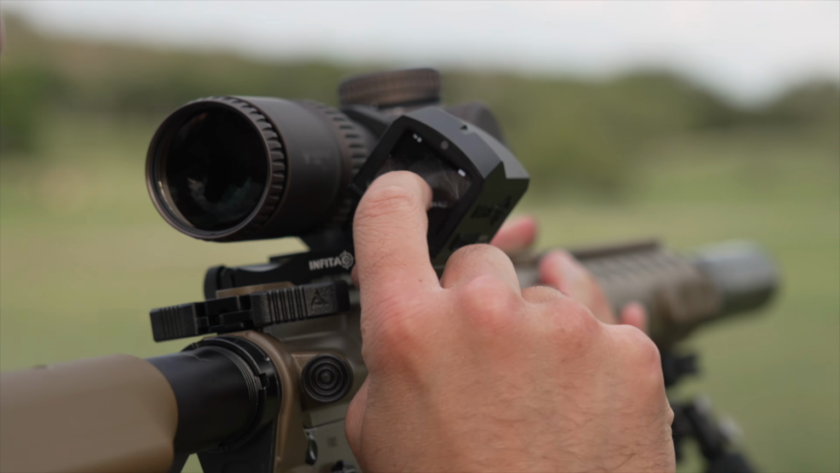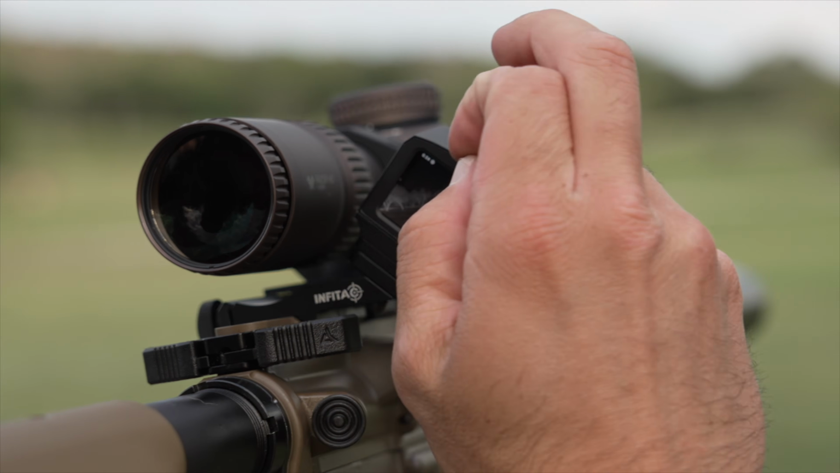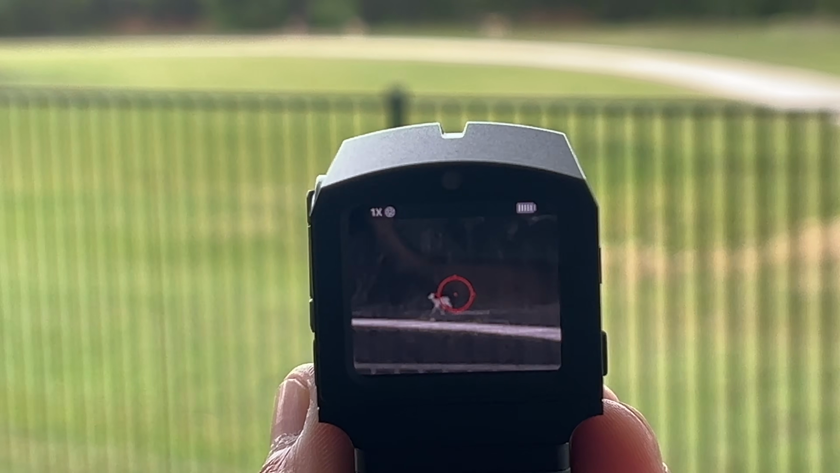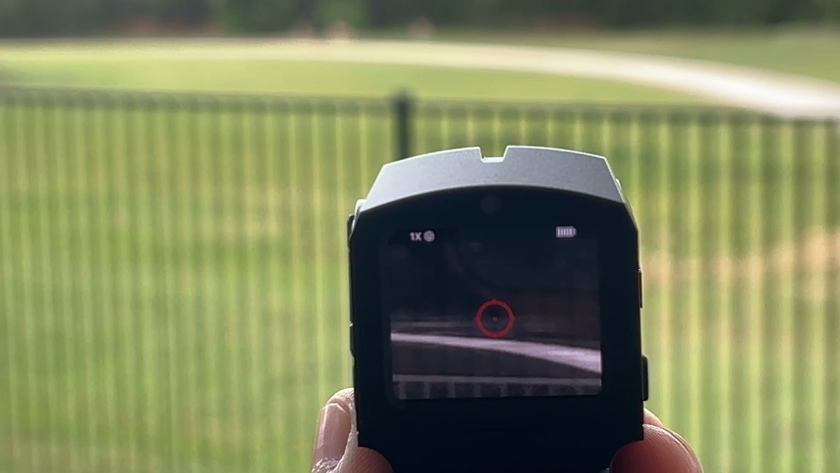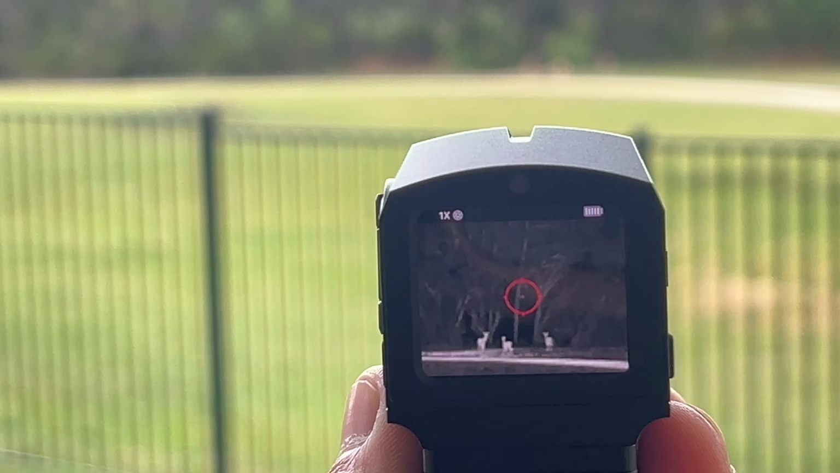Resolution is 256 by 192. It's got a 13mm lens. It's pretty simple in the sense that there's no Wi-Fi to connect with anything, and there's no built-in recording, nothing like that. It's just straight up a thermal image. There's multiple reticles to choose from, different reticle colors as well. You go through all the menu system with the touchscreen on the back.